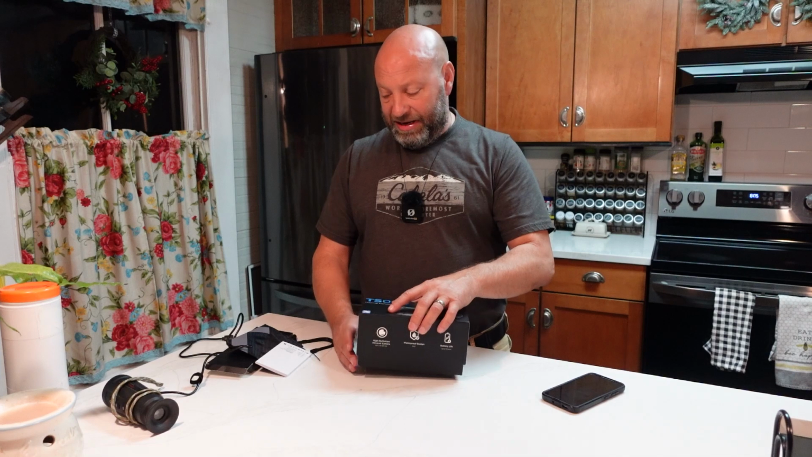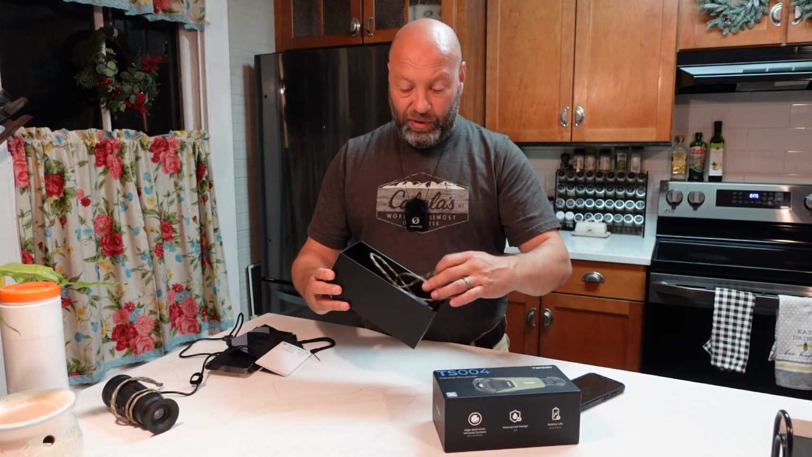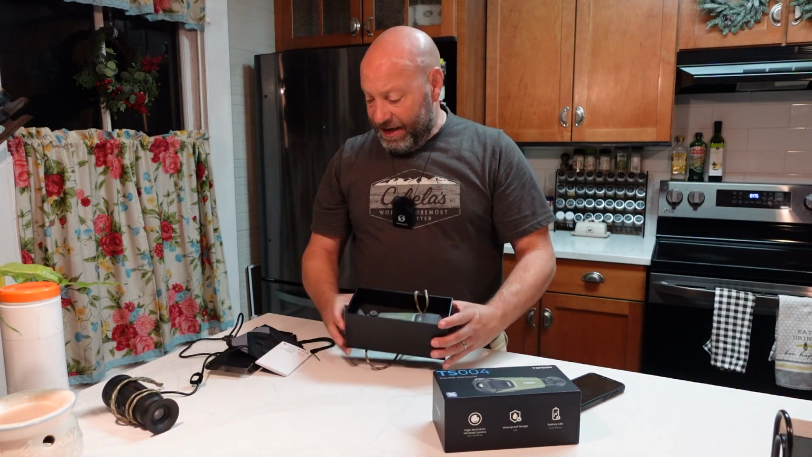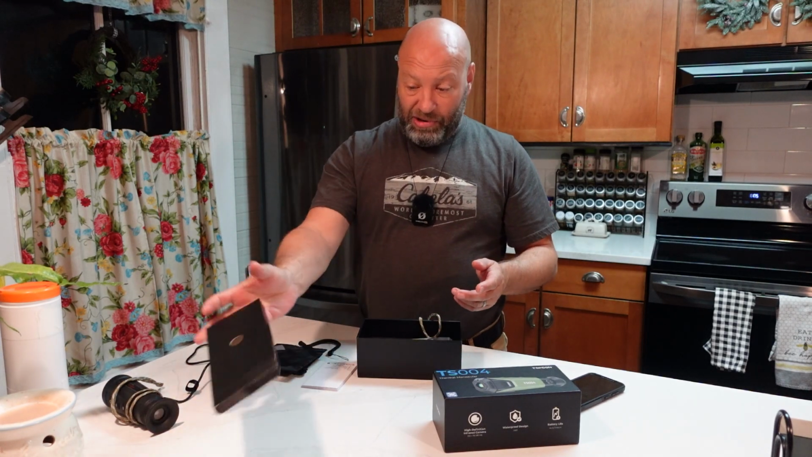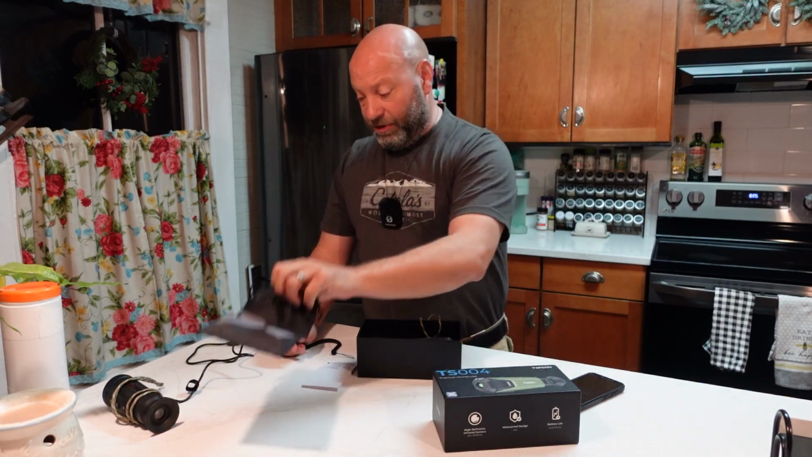So let's take a look at this thing. Now I already pulled the stuff out of here because again, I've been using this, but it comes boxed in this really nice foam setup. You can see it in there. It's held in place very nicely. And then inside of there is this piece right in here that fits on top and keeps all your stuff in it. We come with a bag, a nice, handy, simple carry bag.